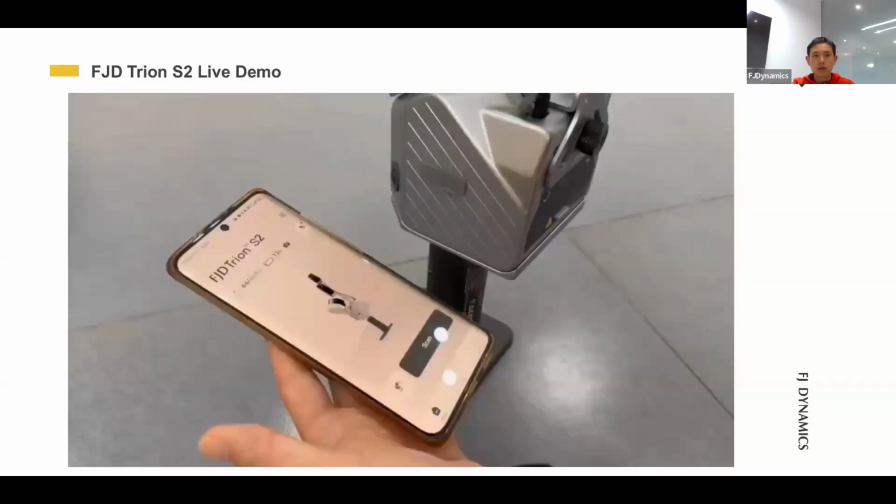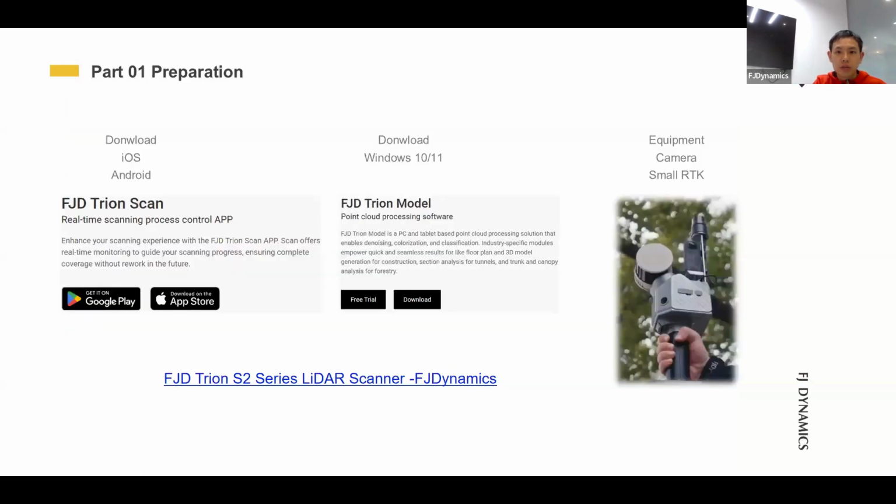So this is a total live demo of how to use our S2 scanner. So first is the preparation. What do we need to do before starting the scan? First, you have to download the trim model and trim scan from our website. We also attach the links here.